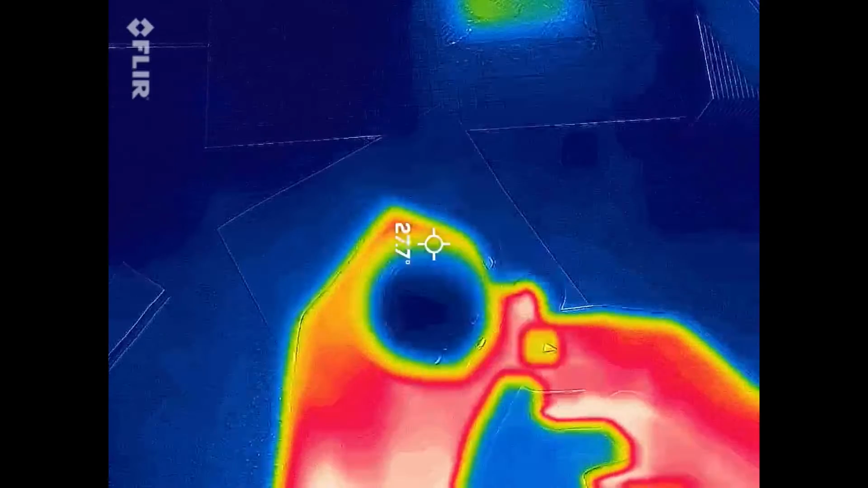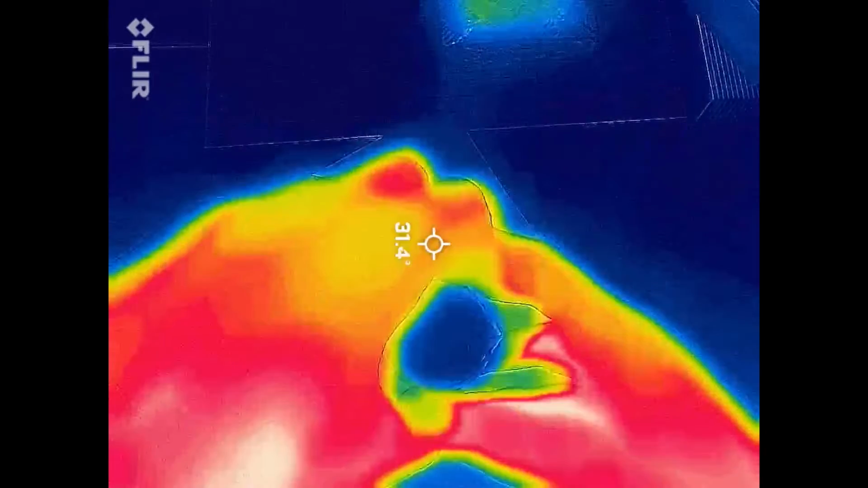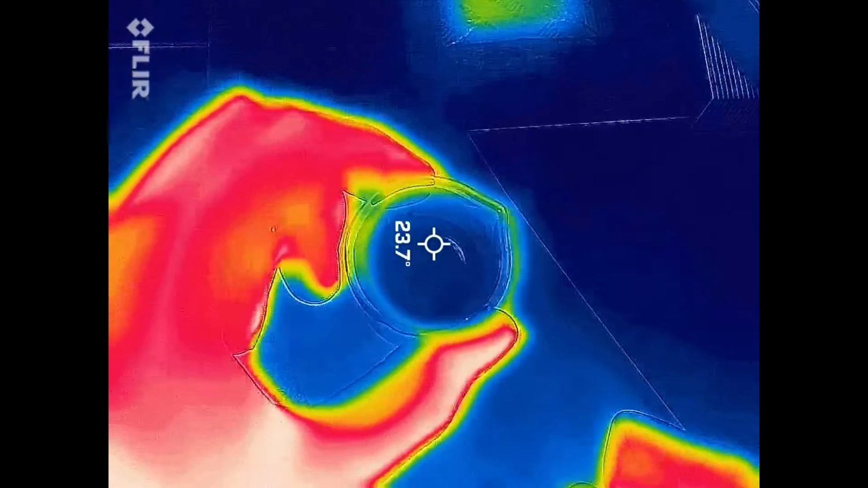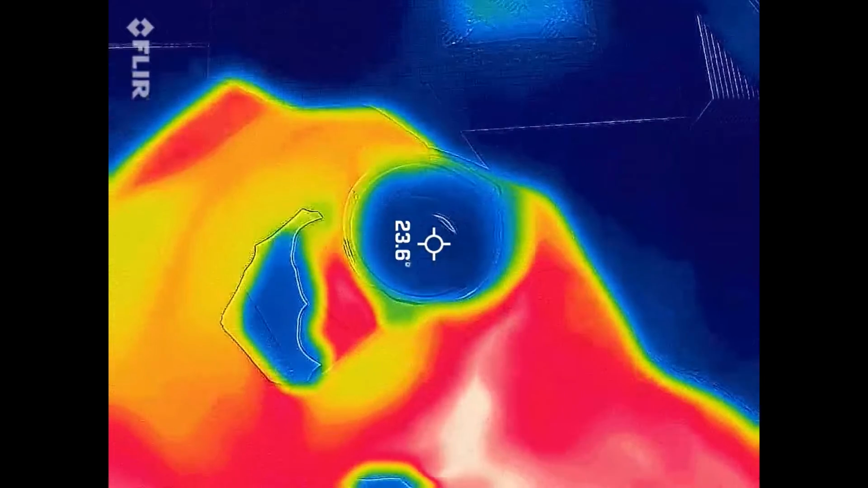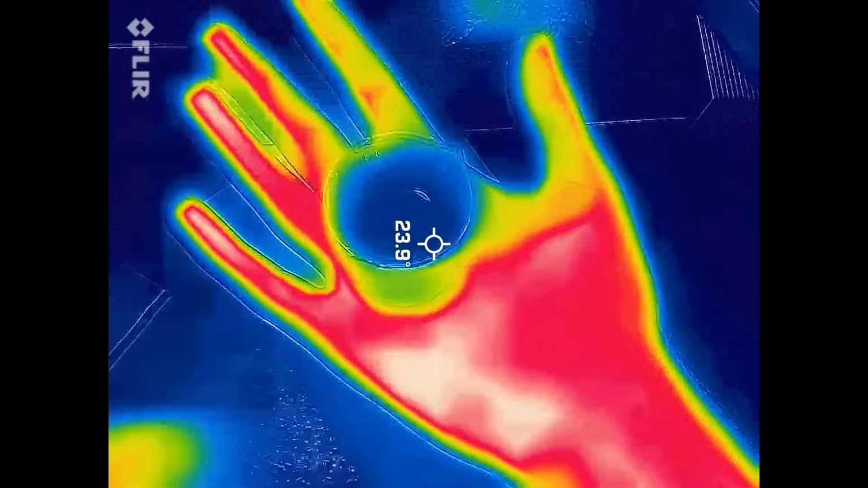So I'm just spinning it. And now it's starting to go back up in temperature because it's all dissolved.